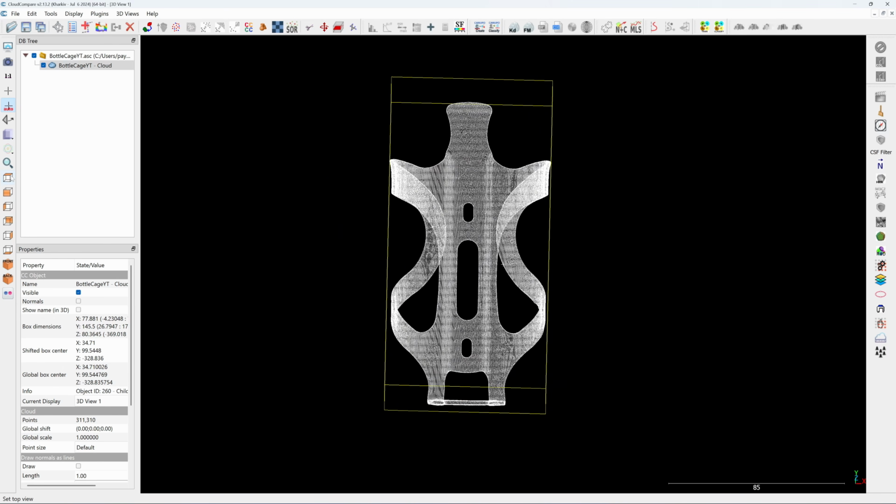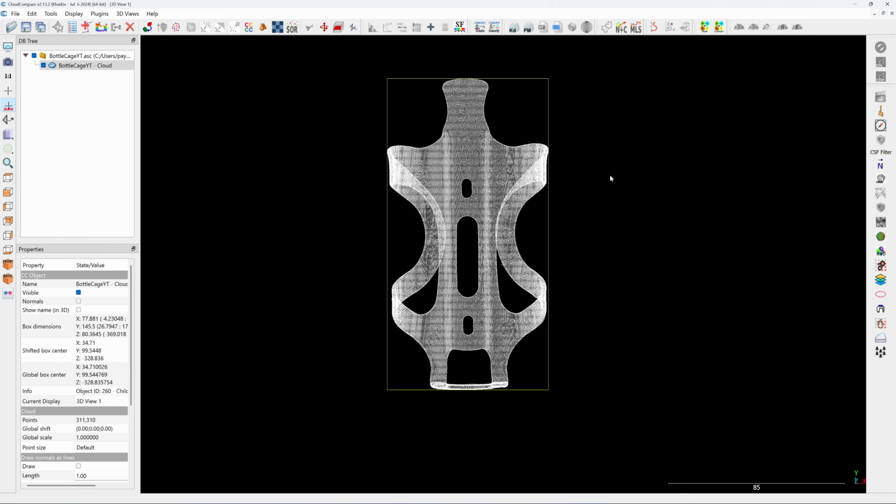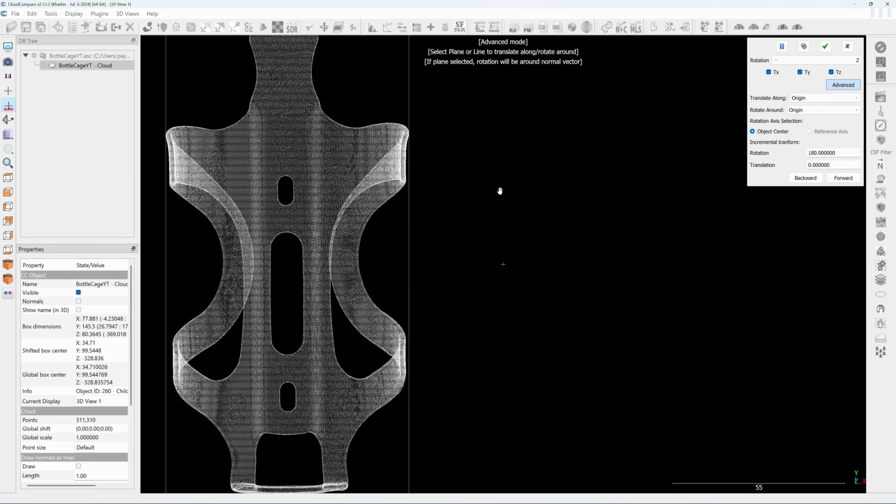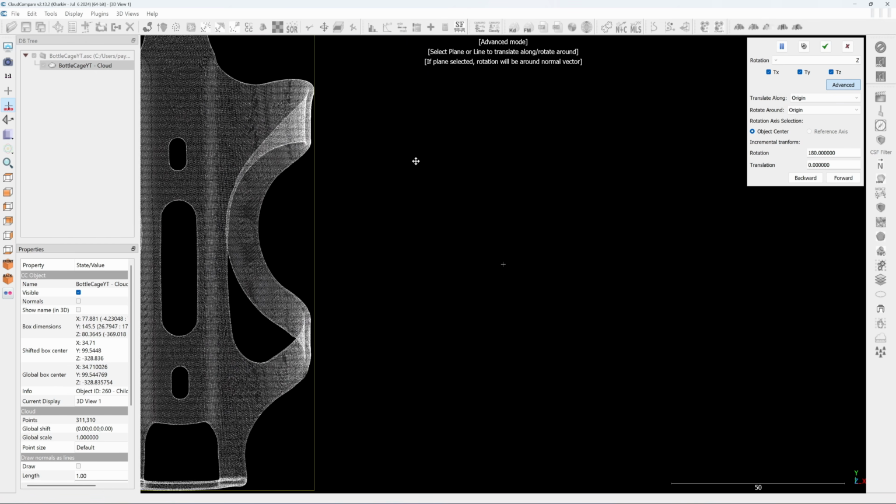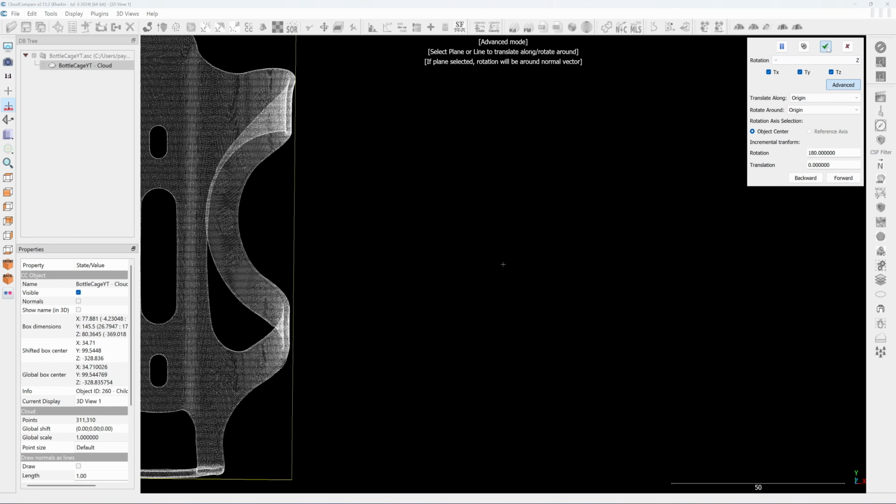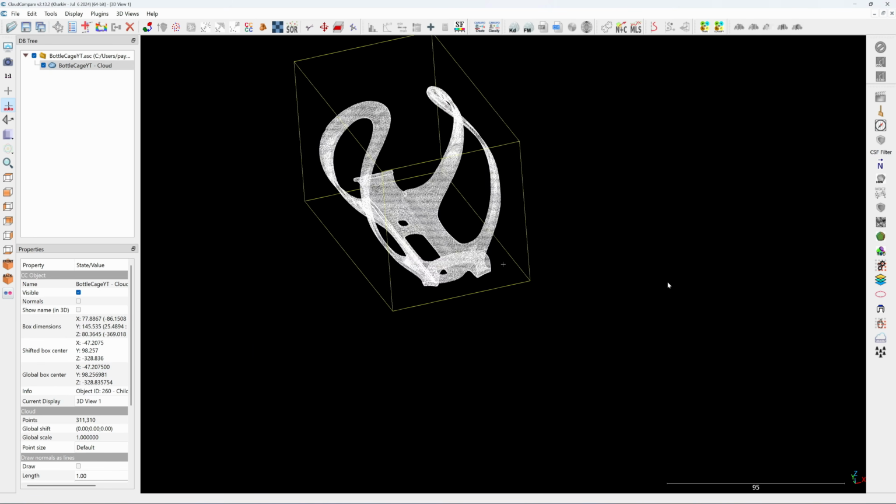Next, I'm going to click on the top view, and I will align it along the Z-axis. I move this object closer to my monitor edge, and then I use my left mouse click to rotate it. I use the slotted holes here for reference. Okay, that's pretty close. Click on the check mark. Now your object is aligned.